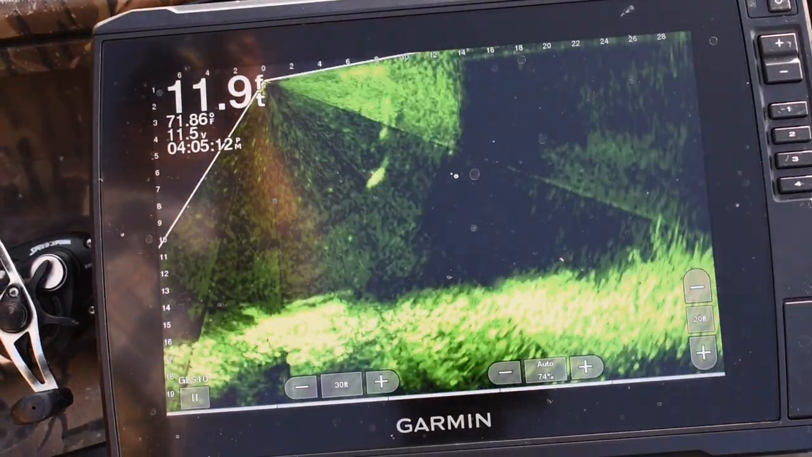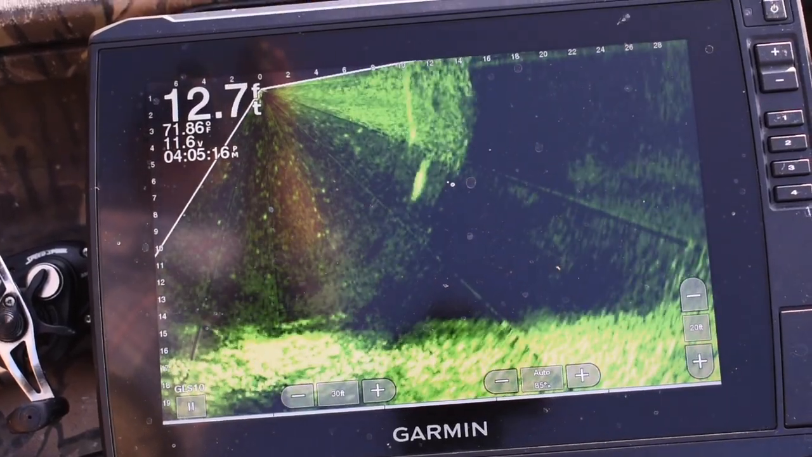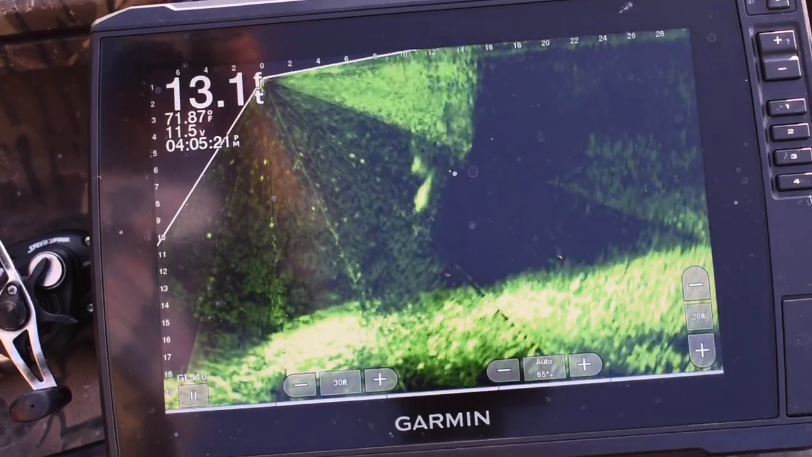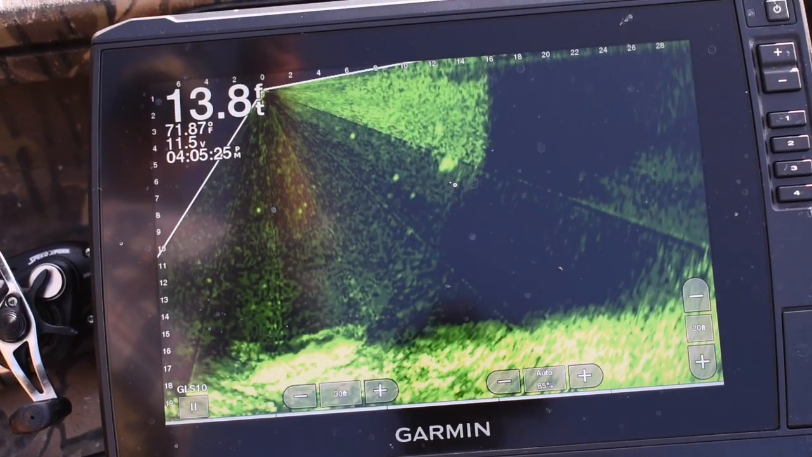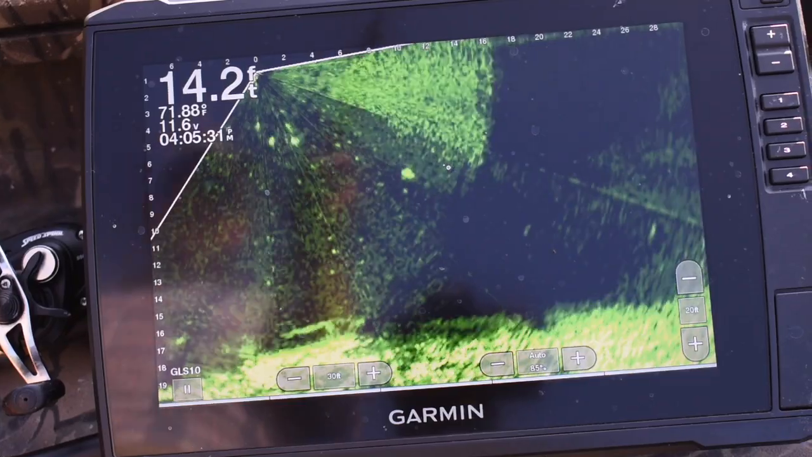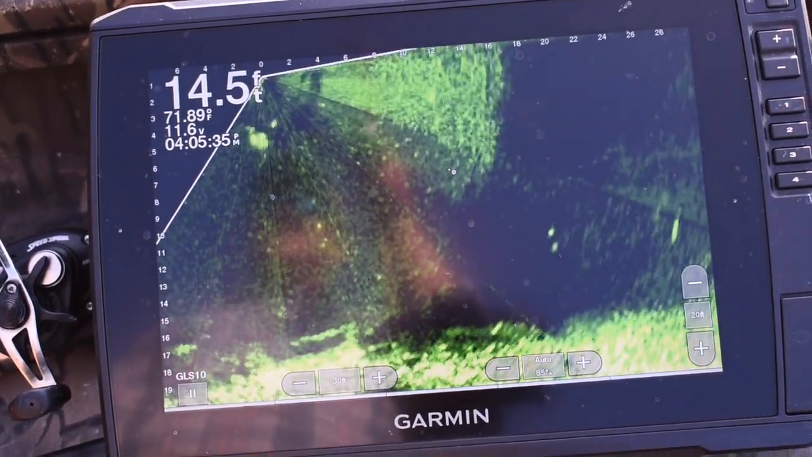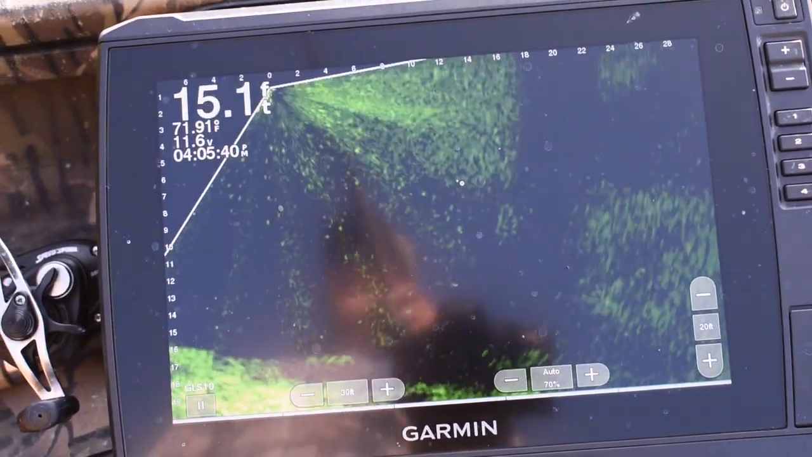So yes, once again, I've hooked up with another bass, and it's kind of cool seeing the Livescope. The bass just kind of hang out there. This wasn't as big as the bass on the last video. Just a good little chunk smallmouth, but it was not hardly big enough to really pull drag, yet it was still putting up a good enough fight that I couldn't hardly get it flipped up in the boat on that light tackle.